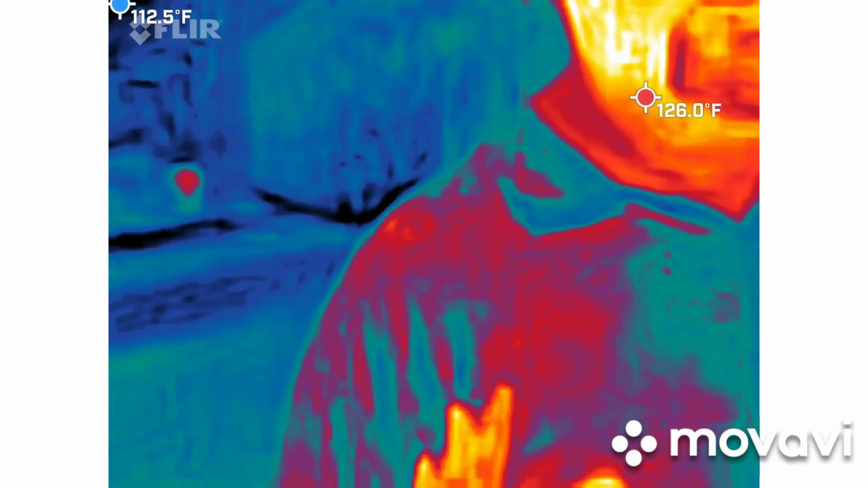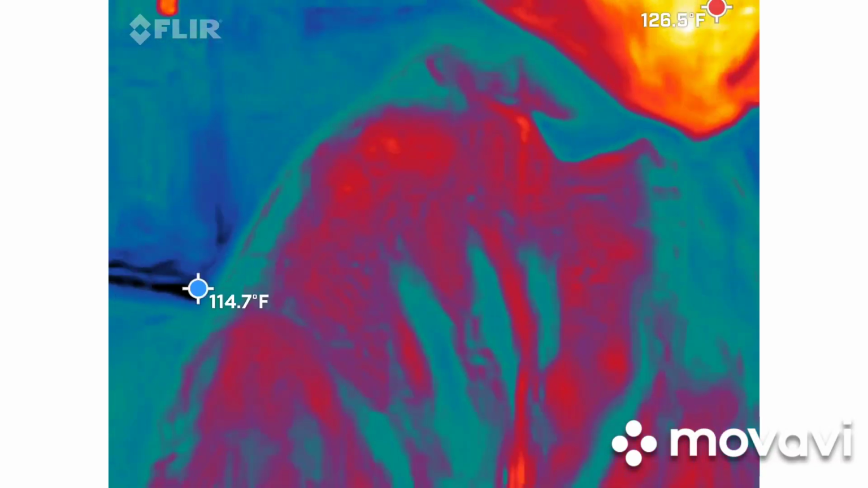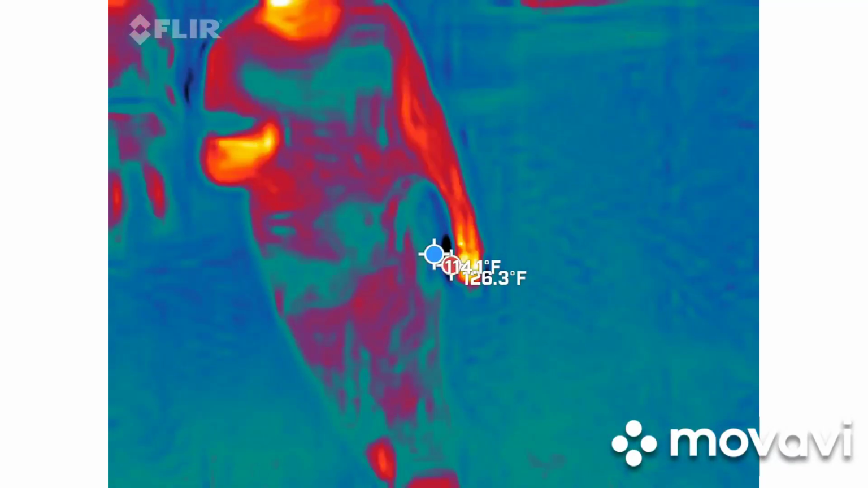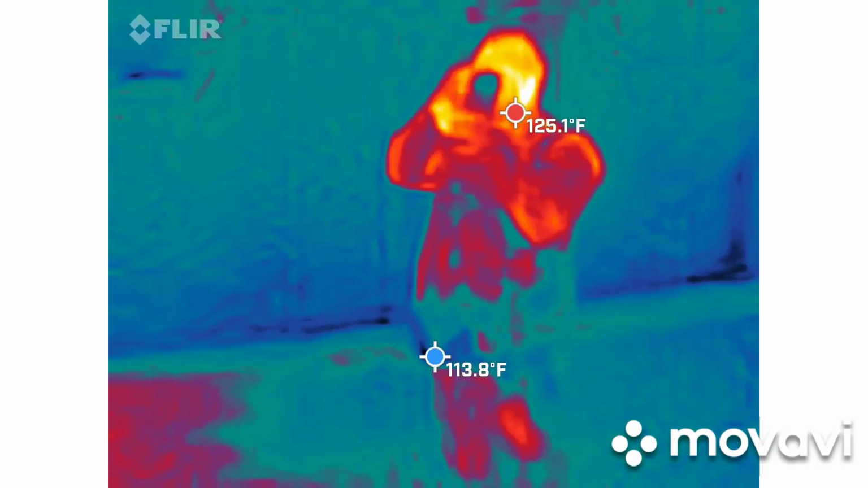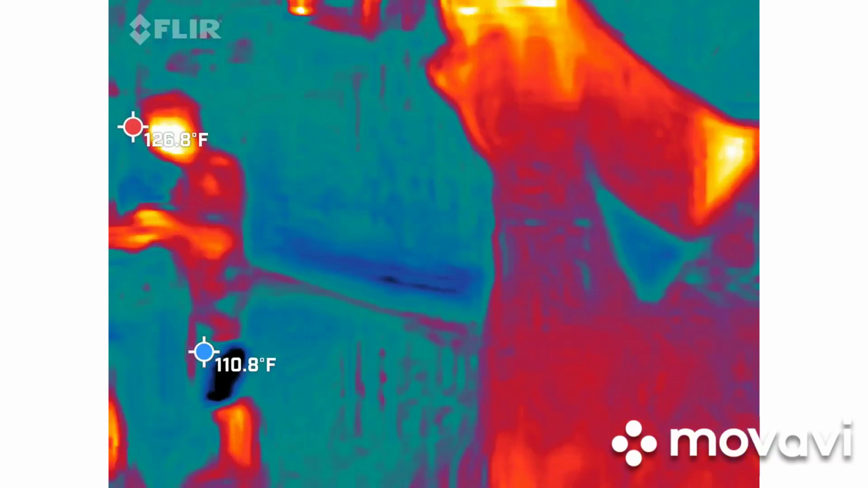Stop. I got a cold spot right behind you. All right, let's talk more about your meter. Have you seen this guy move at all? We're going to actually shut the temperature off. We already have the temperature gauge going upstairs, so in the event that you see something, don't do any of this. That'll be fun.